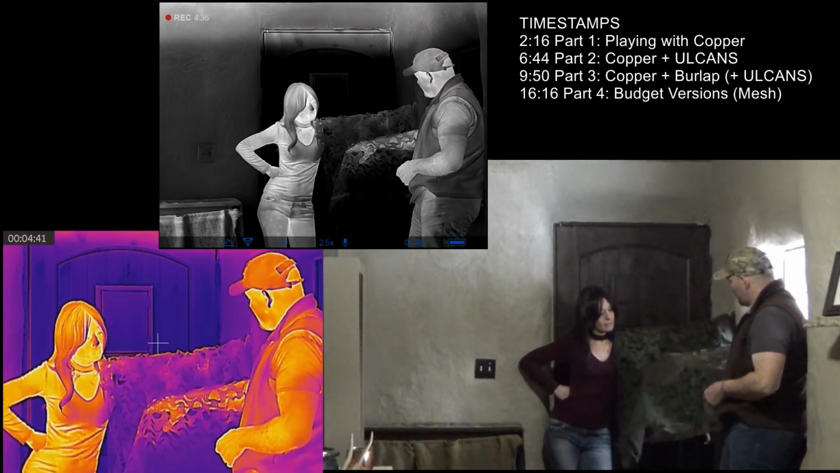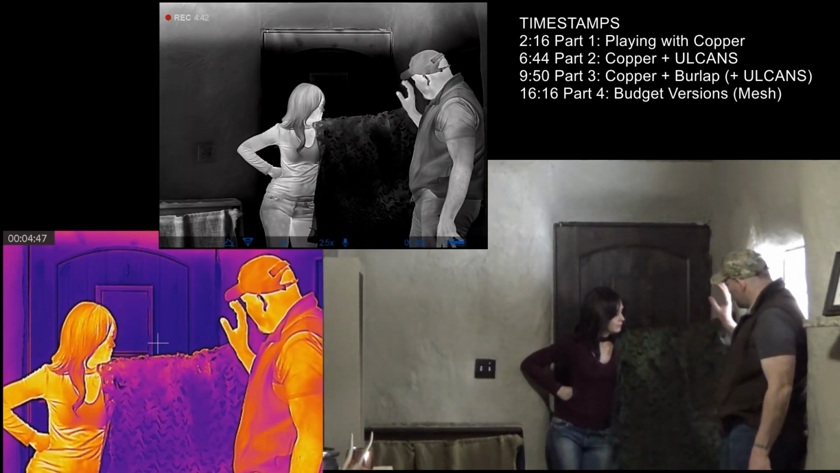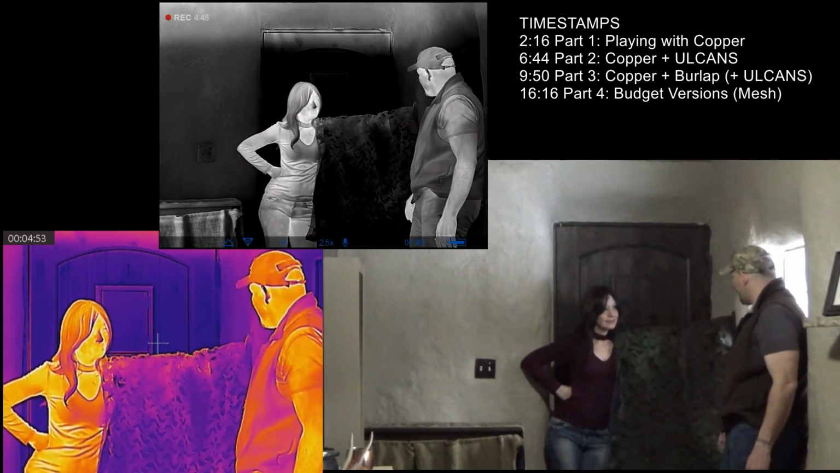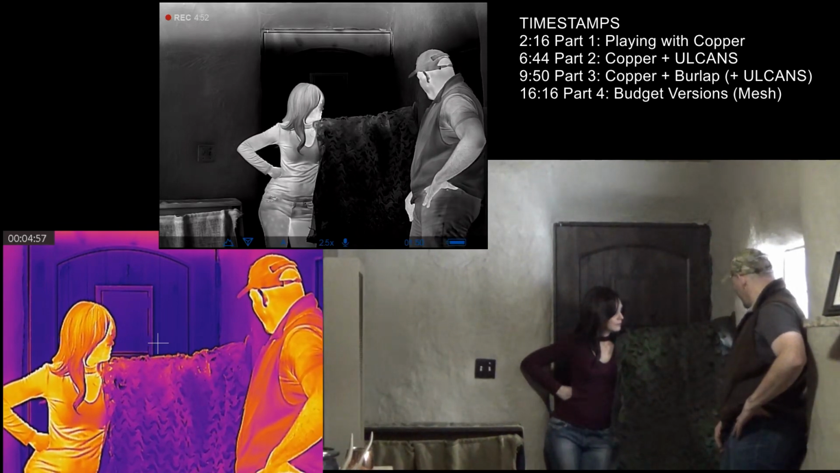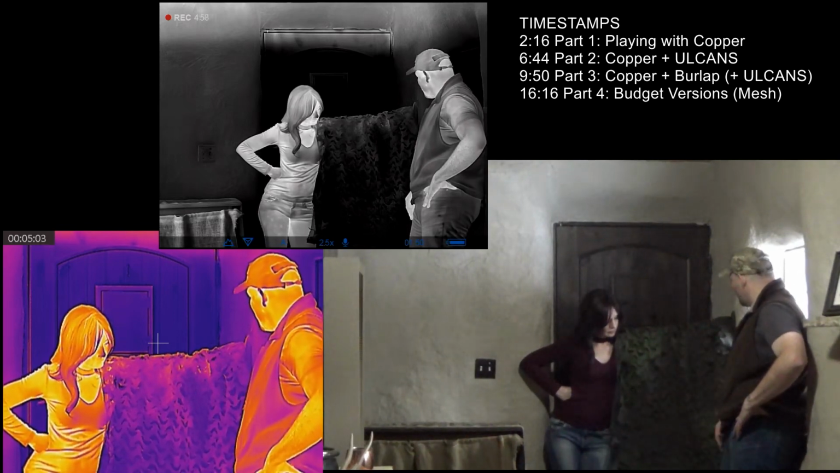With just running around with this alone, you can still kind of make out the person, even at 100 yards out. So this is a cheap version of the copper. So 2 layers of burlap, and just seeing how it builds up, the ULCANS can finish off the job or not. For a cheap version, this is still kind of expensive because the ULCANS is more expensive.